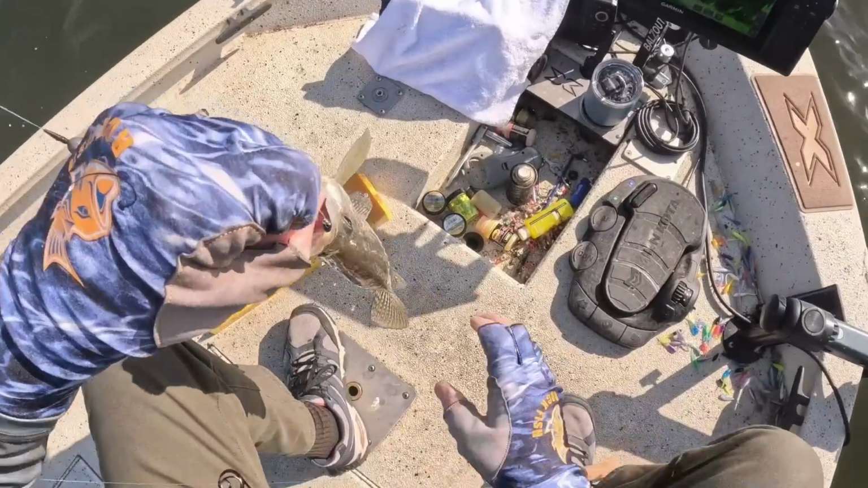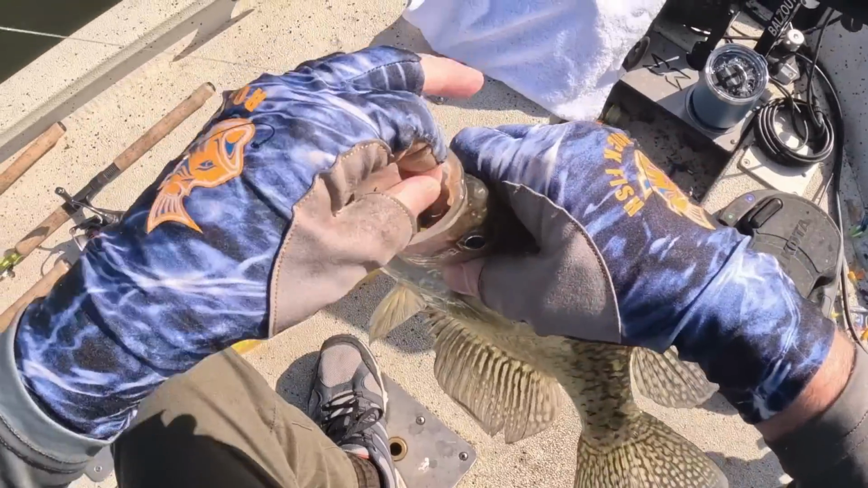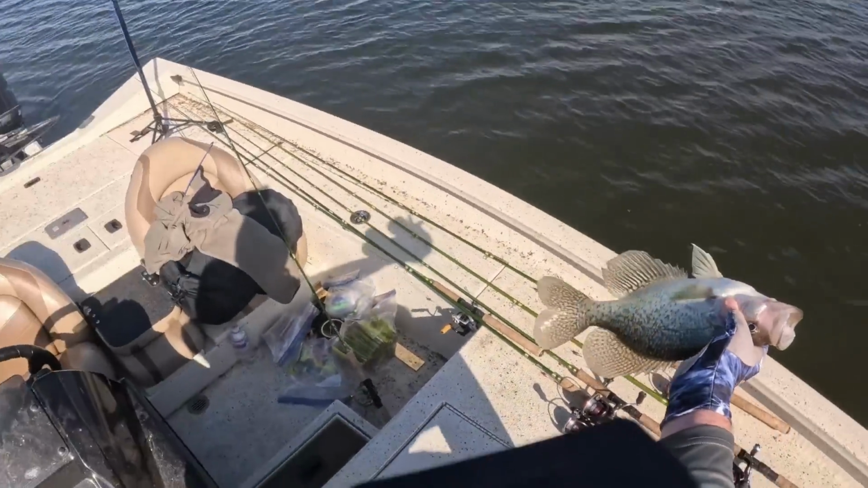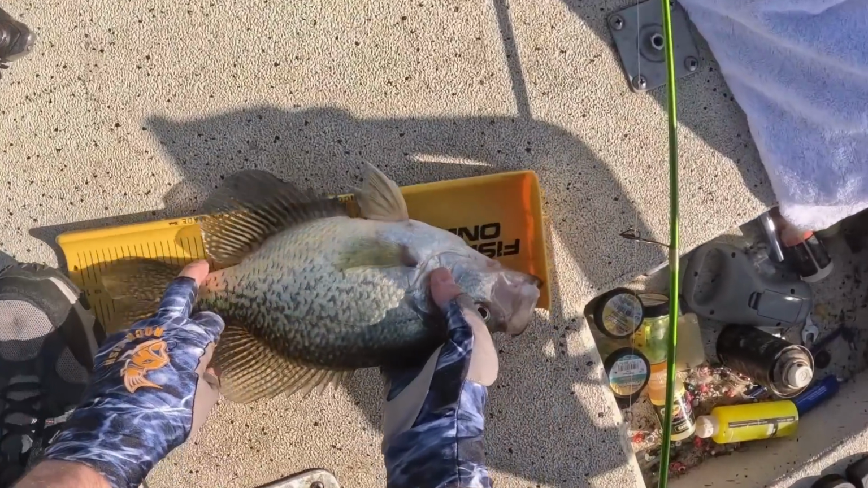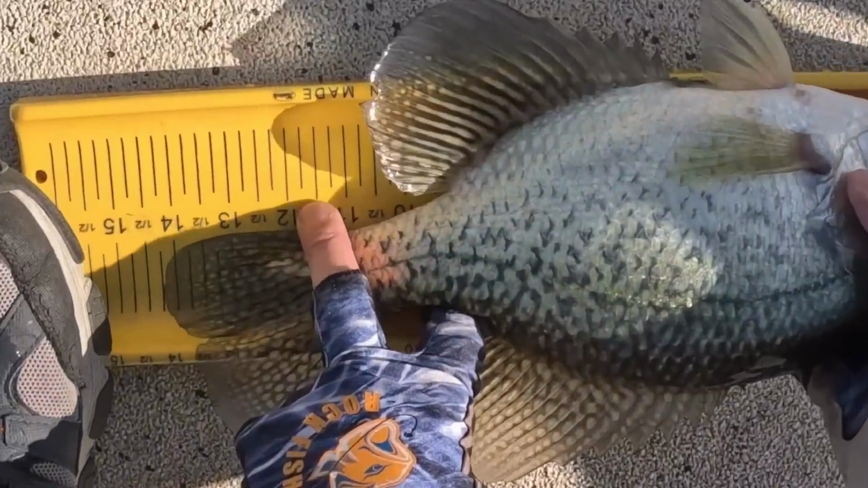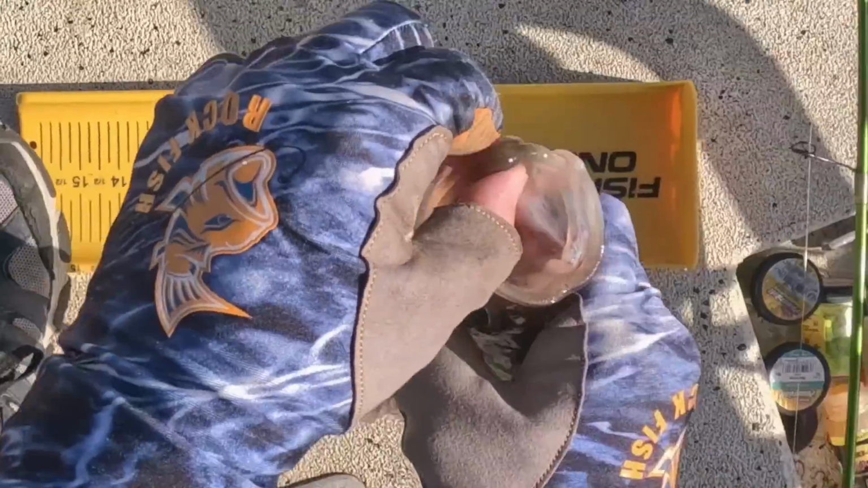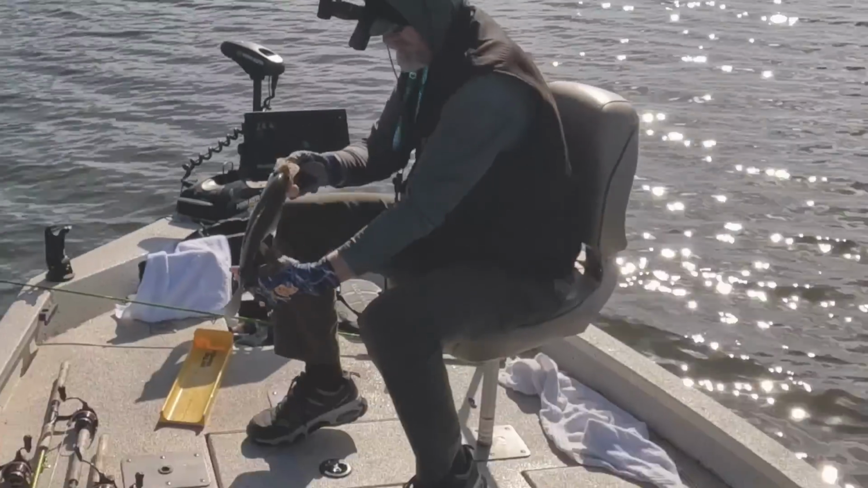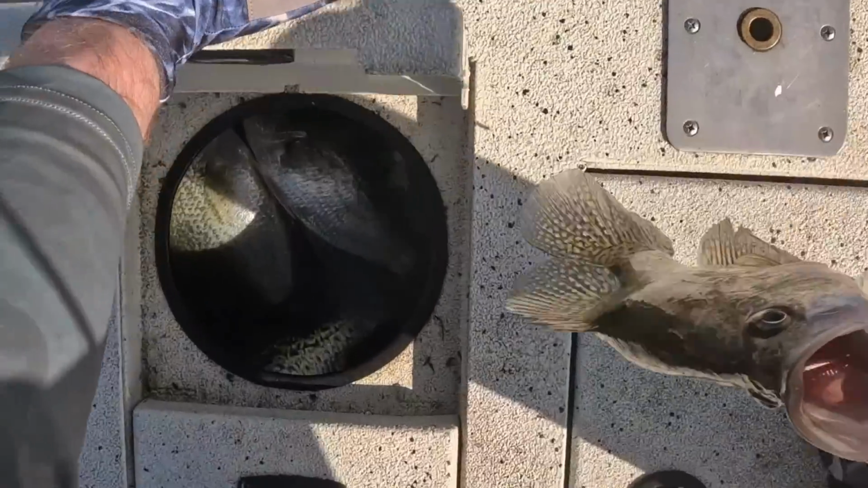Oh my goodness. Look at the size of this toad. Look at that. He's bigger than my shoe. It's just over 14 inches. Black crappie. Yes. Sorry, buddy. We've got to eat you, man. We're going to have a feast.